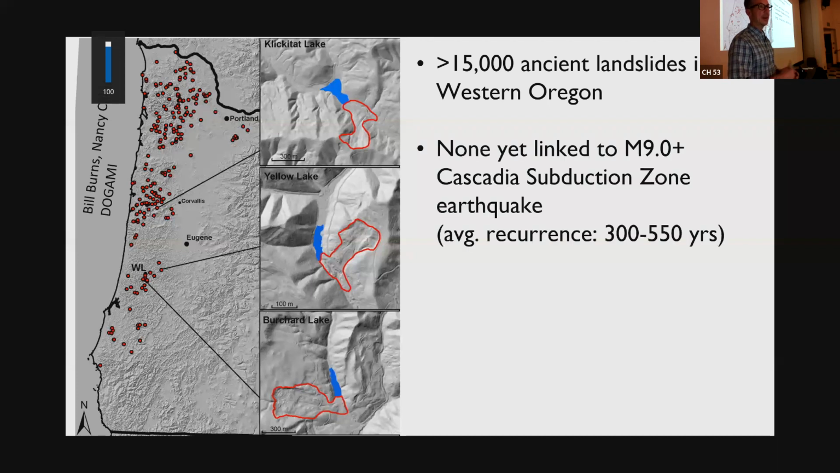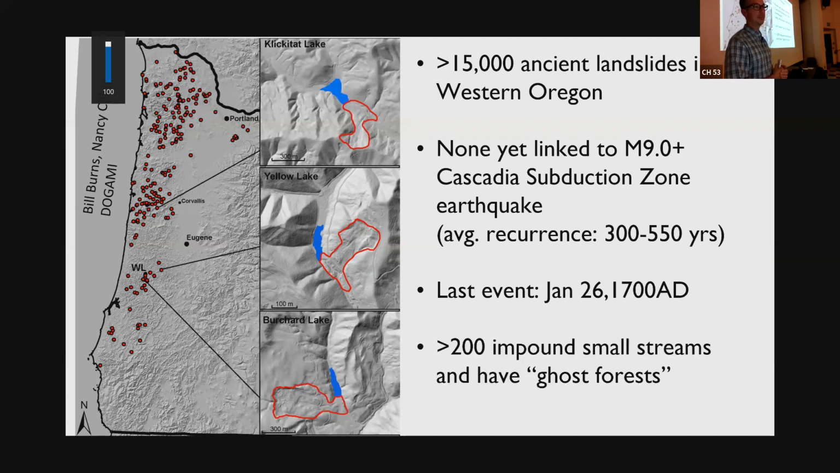We went out because none of these have yet been linked to a magnitude 9 earthquake. We don't know if these things are associated with that last 1700 event, which happened on January 26th at about 9 p.m. based on the tsunami that eventually made its way to Japan. So these 200 or so red dots impound small streams, and the key is they have a chronometer in them. They have a tool that's preserved in that lake that we can use to figure out when these landslides happened.